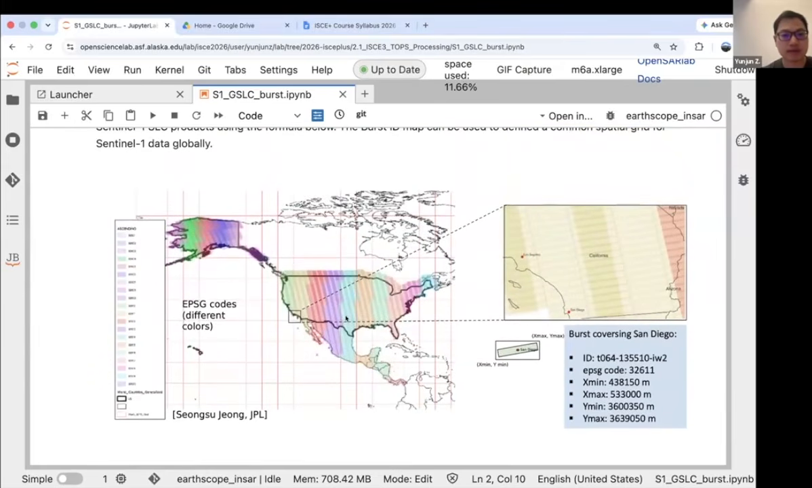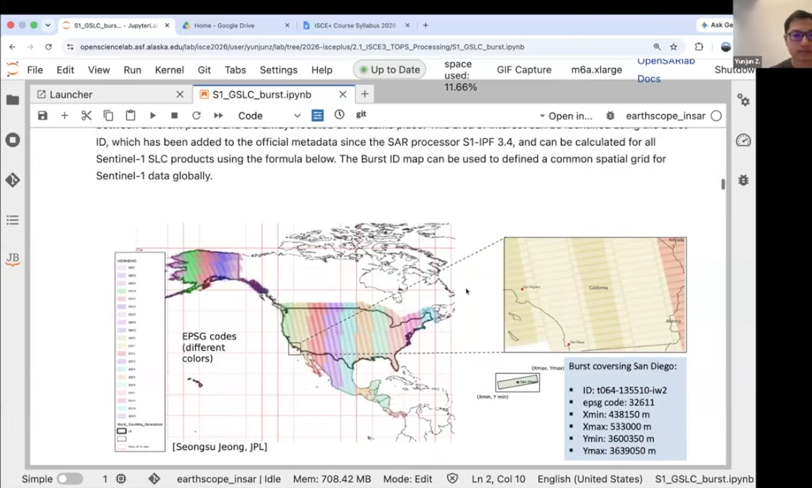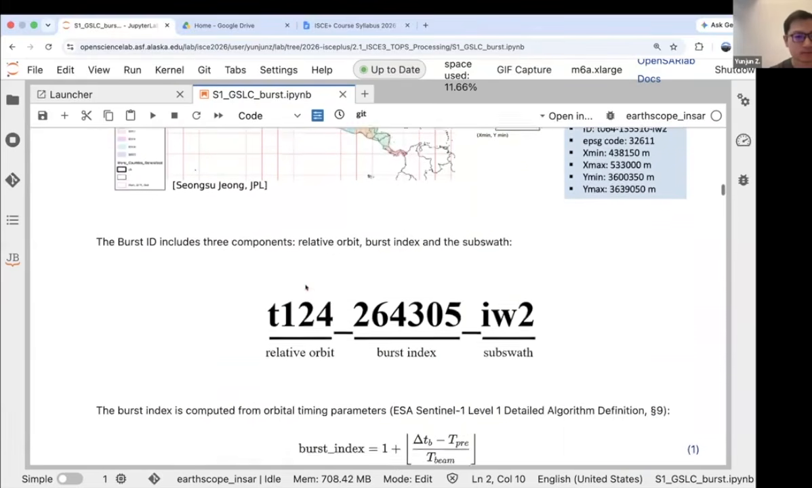And this is one of the examples generated by Sun from JPL, used in the OPERA project. You can see, for example, here the San Diego burst. San Diego is covered by one Sentinel-1 burst, and we have the burst ID. With each burst ID, we can assign an EPSG code, and we have a lat-long bounding box here in the UTM coordinate. And we can have that for almost everywhere on Earth.